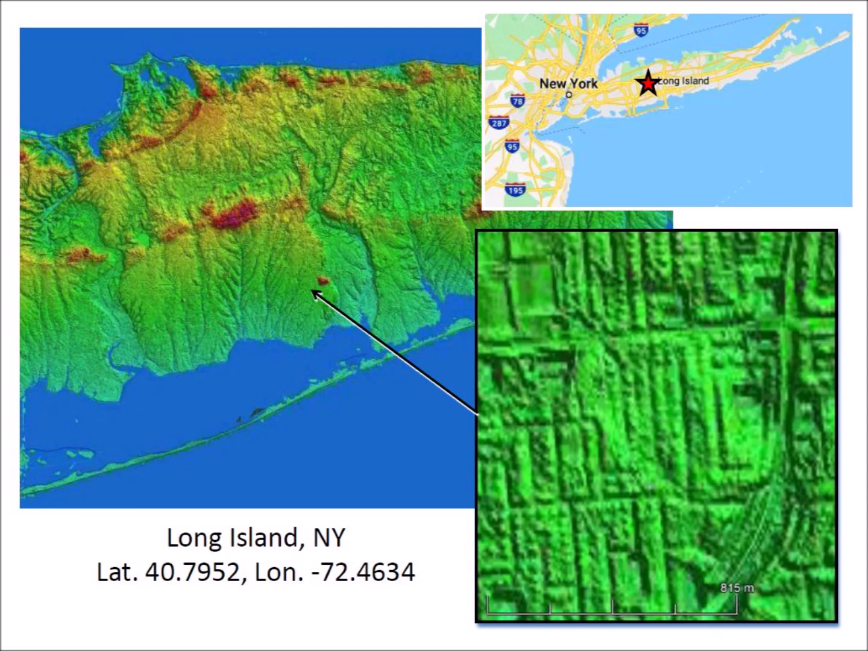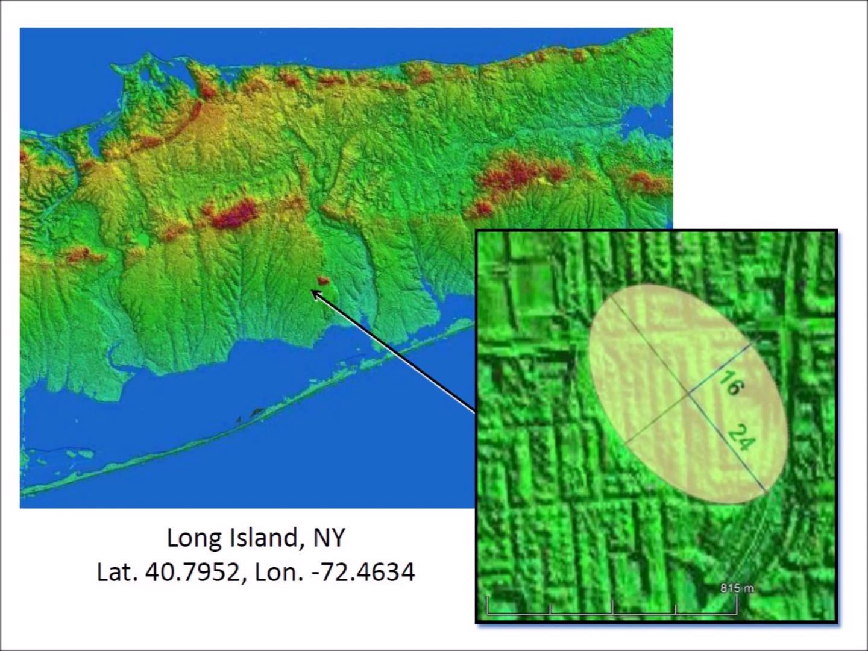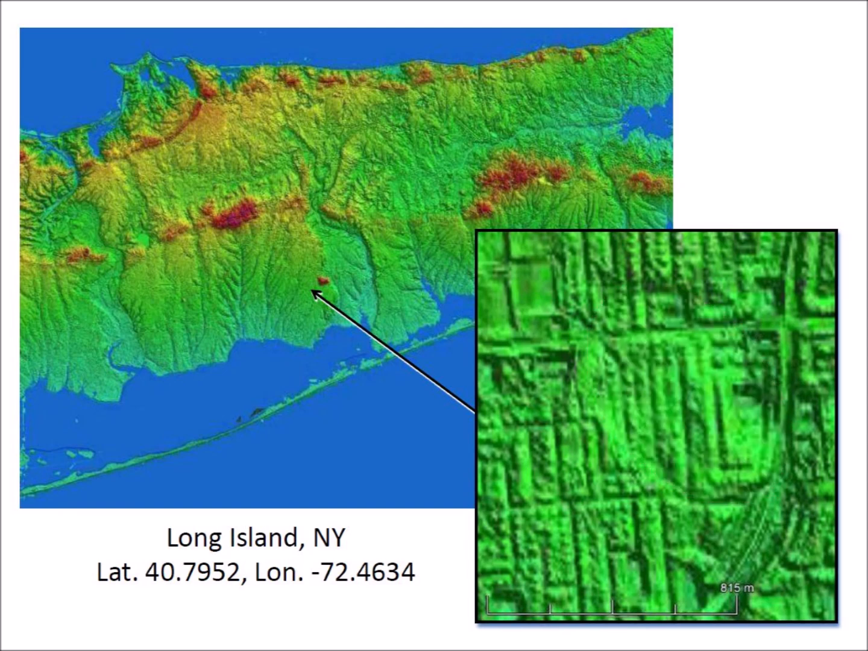LiDAR imaging, a laser ranging technology, makes it possible to detect features that are not visible in aerial or satellite images. This bay measures approximately 800 meters in length and has been completely built over. A grid of streets covers the bay. In spite of the urban encroachment, the elliptical geometry of the bay has been conserved. The bay is oriented toward Lake Huron.